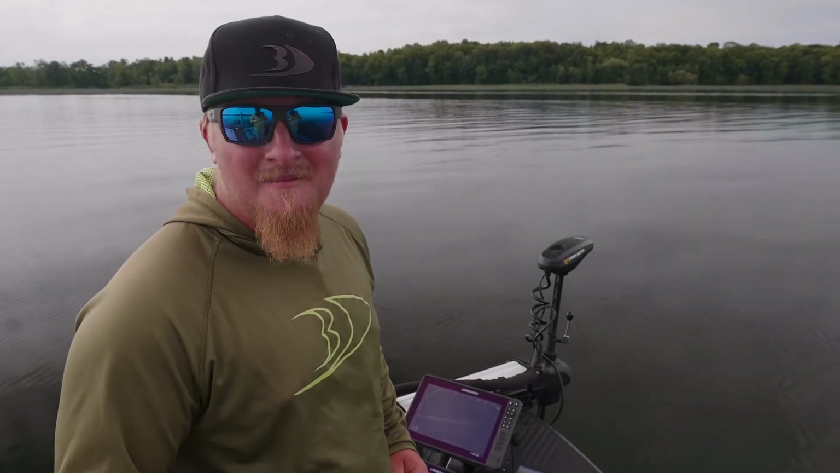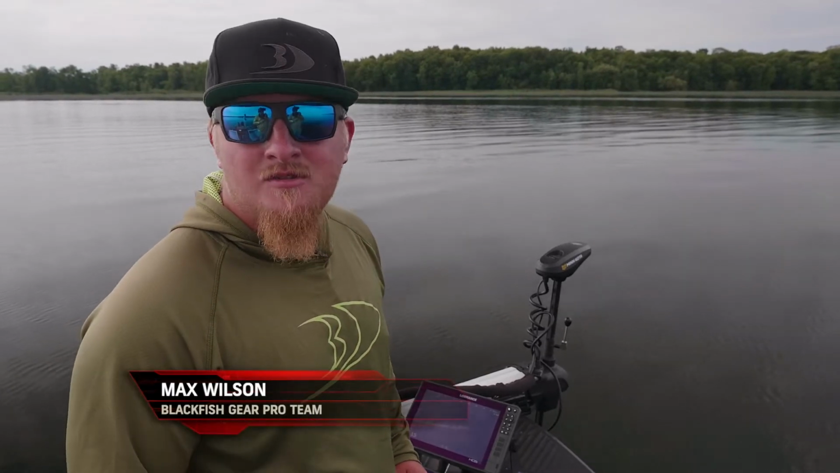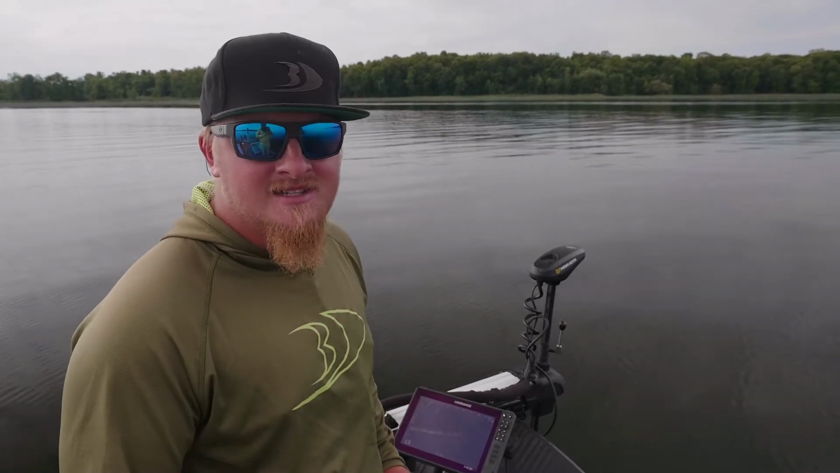Forward facing sonar is so fun to fish with, and my friends even say that I'm addicted to it. One of the ways that I like to do it is I like to target individual fish. It allows me to go through, pick and choose which fish that I want to target. And today in the weeds, it's exactly what we're doing.